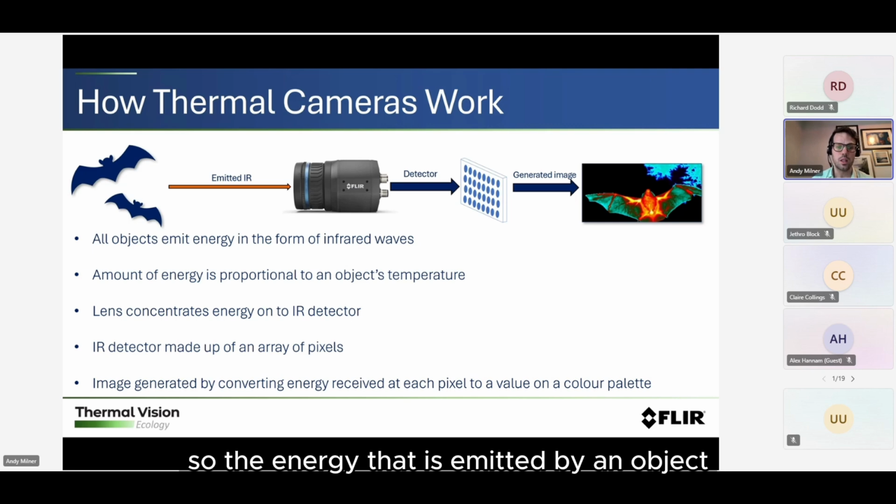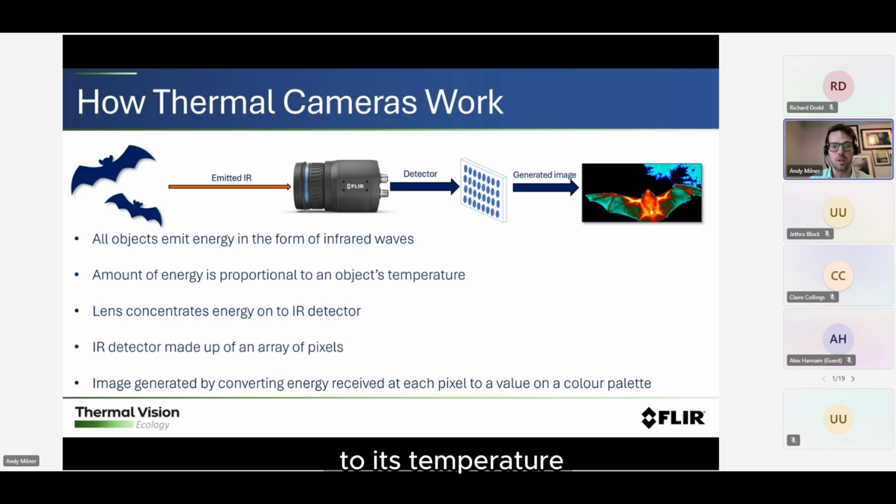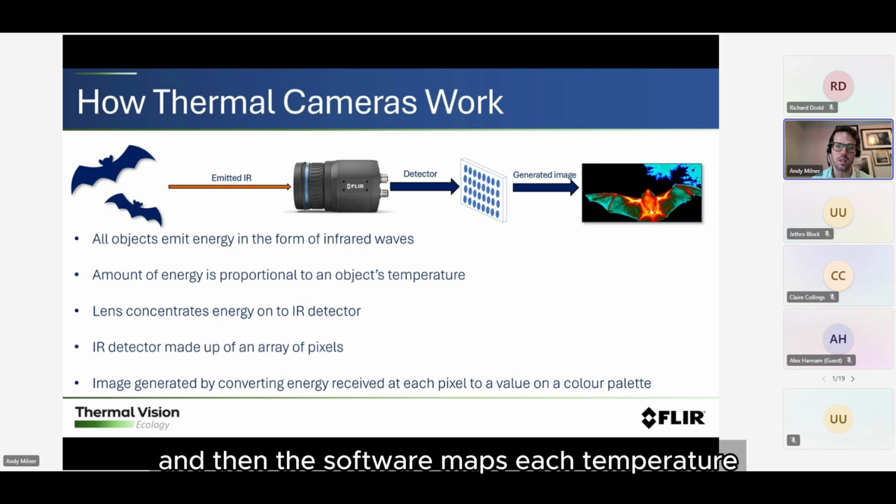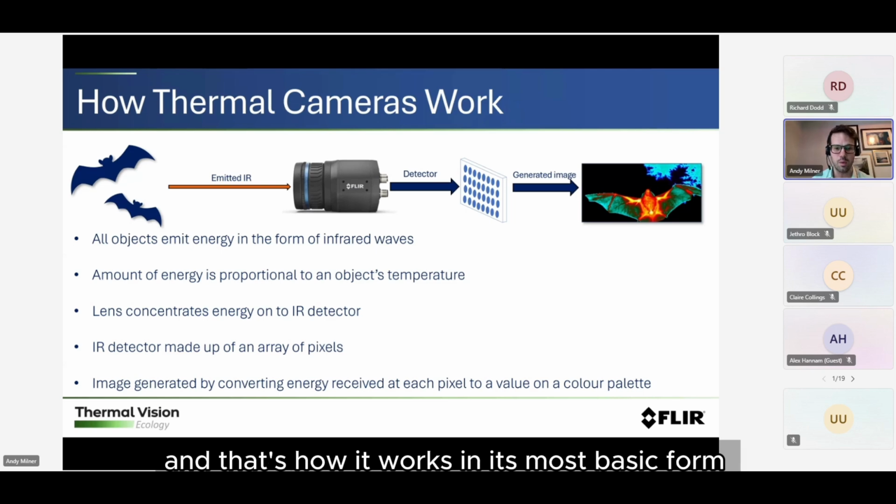The energy emitted by an object, in this case a bat in a diagram, is proportional to its temperature, and the lens in front of a sensor concentrates this onto a detector. Then the software maps each temperature, or each intensity of infrared, to a color on a palette, and that's how it works in its most basic form.